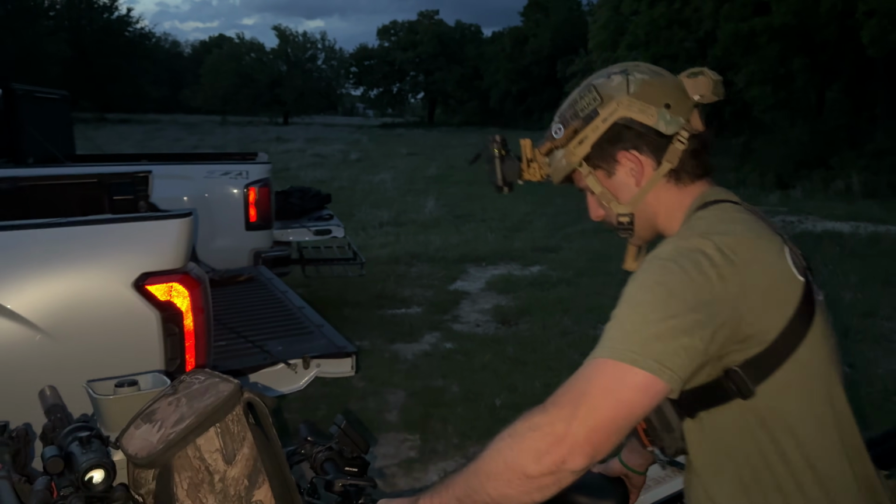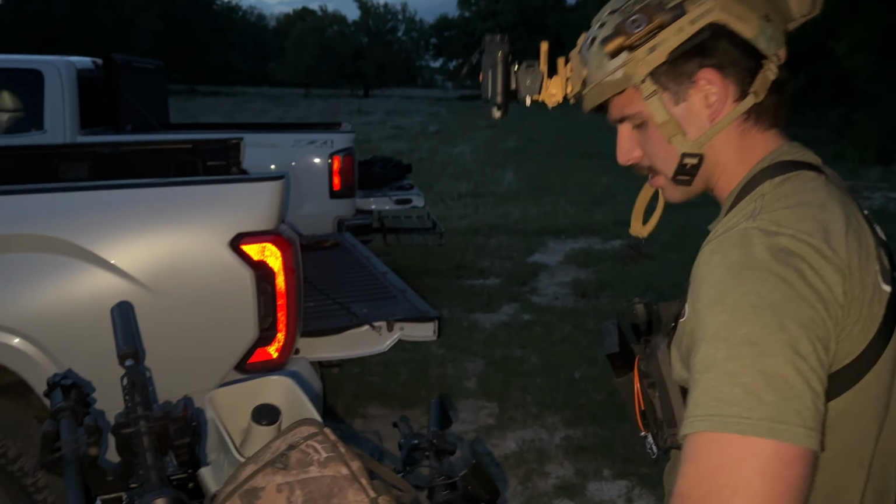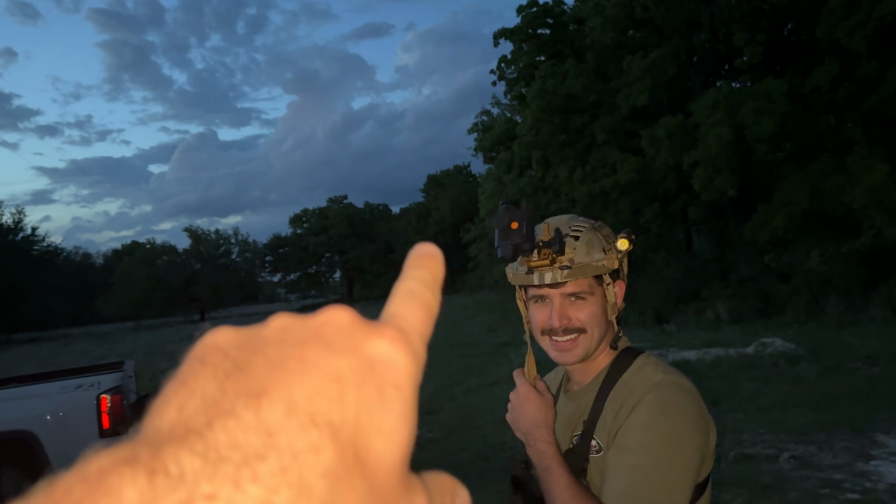Trying to get this bike stable, but this ground is not even at all. We both have our helmets on because these bikes top out at about 28 miles an hour. I do not want to take a hard fall after hitting a pothole or a pig hole. Sage has a thermal mounted on his helmet, and hopefully AGM will be sending me some PVS-14s to mount on mine pretty soon.